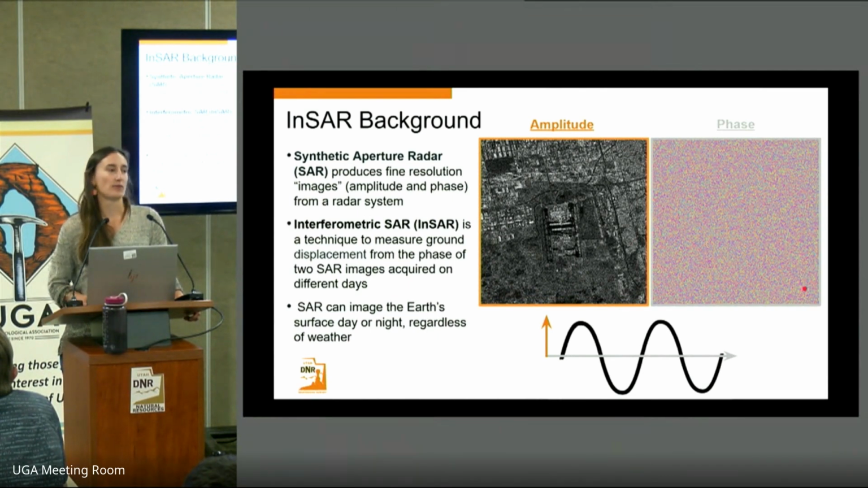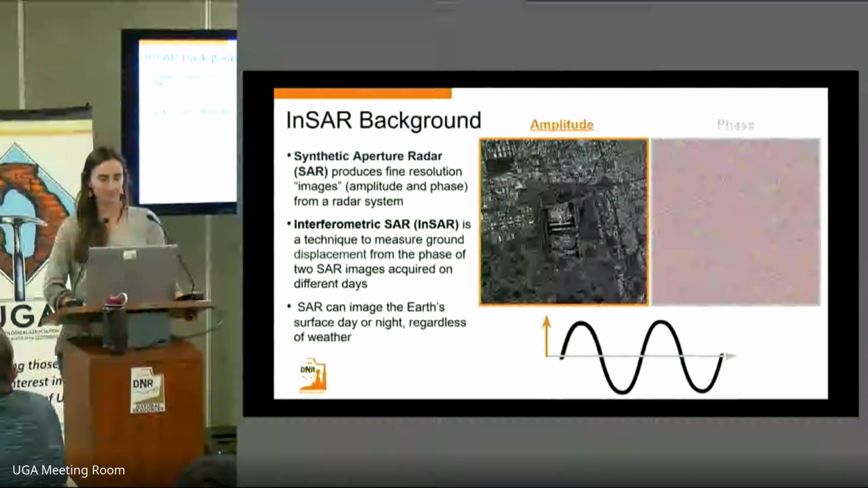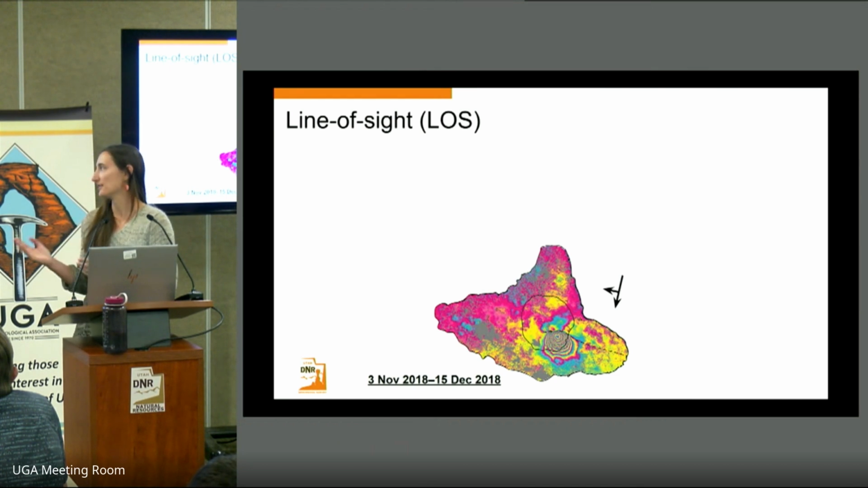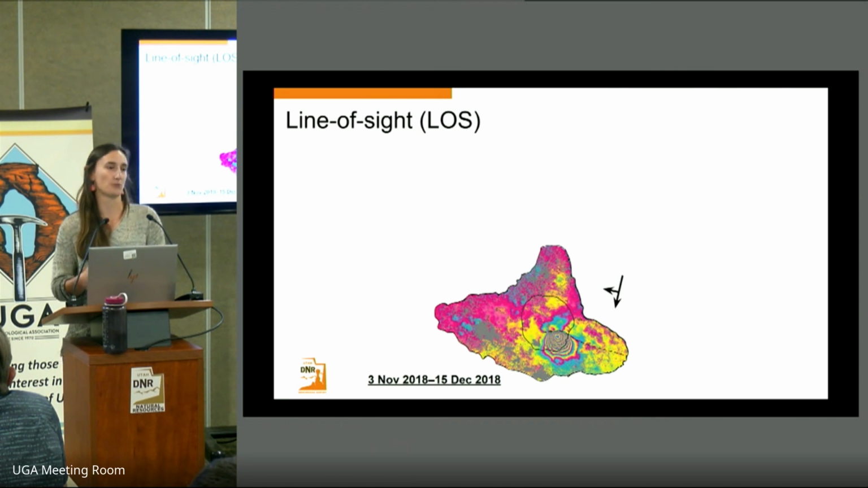The phase for a particular image is going to look like it is random, but it is related to, again, the distance that wave has traveled from the satellite to the Earth, and then back to the satellite. So if we take 2 of these phase images and we find the difference between them on 2 different dates, we can produce an interferogram, and that's what we see here. So we go from that seemingly random image to something that shows a coherent pattern that's related to the amount of ground displacement that has occurred.